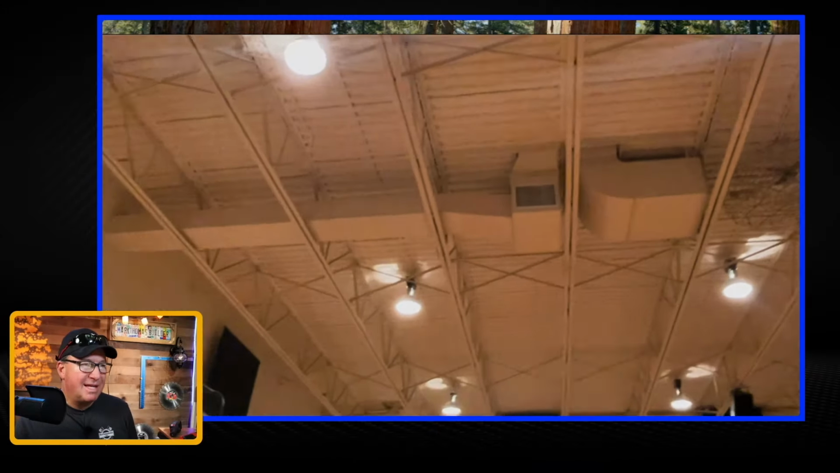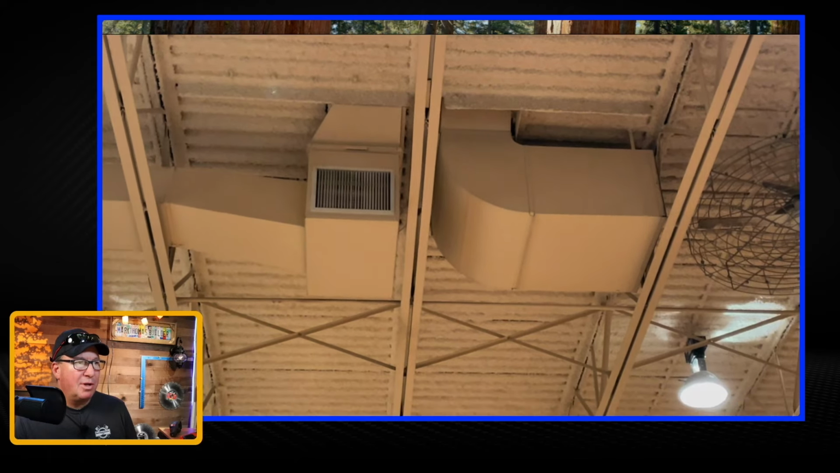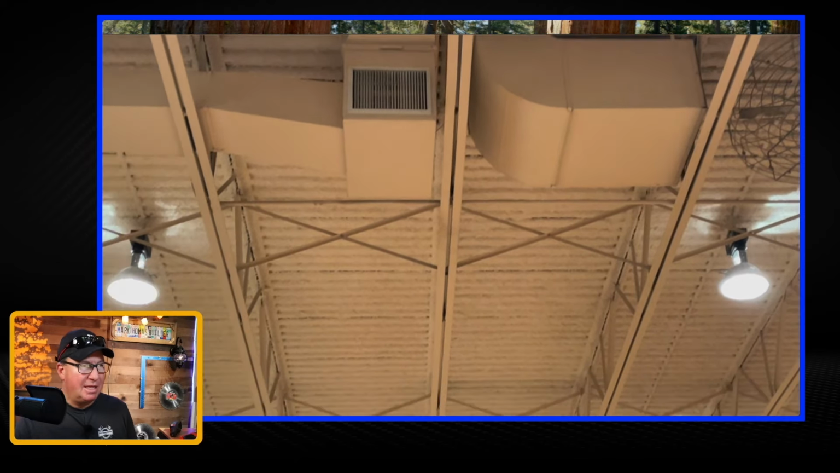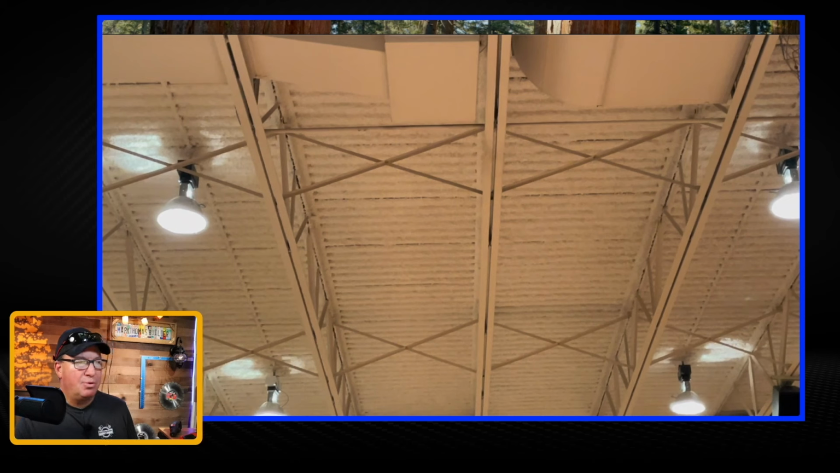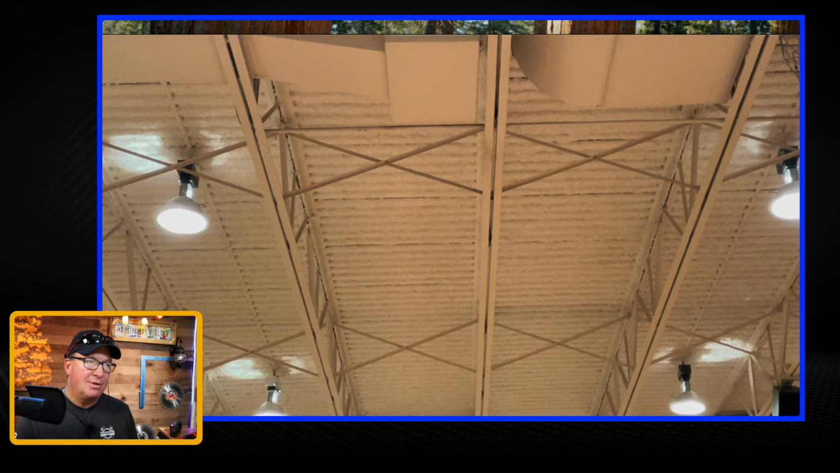All right, so here we are inside of a gym. There's a rooftop unit right there. The one part of that is the cold air return. The other part is where the heat and air conditioning is pushed into the room. So what's cool is I took a picture with the thermal imaging camera of that a little while ago, and you can just see in this picture right here that it was throwing out some heat. So that's something else that you can monitor, wondering like what units are working. If one's not working properly, you can tell right from the ground, and that's up probably about 22 feet or so.